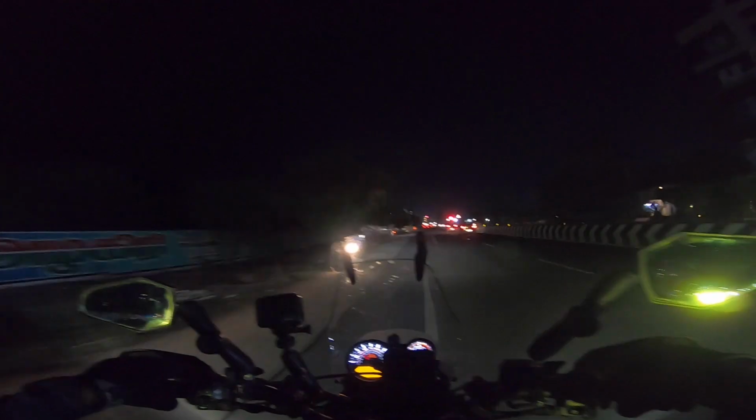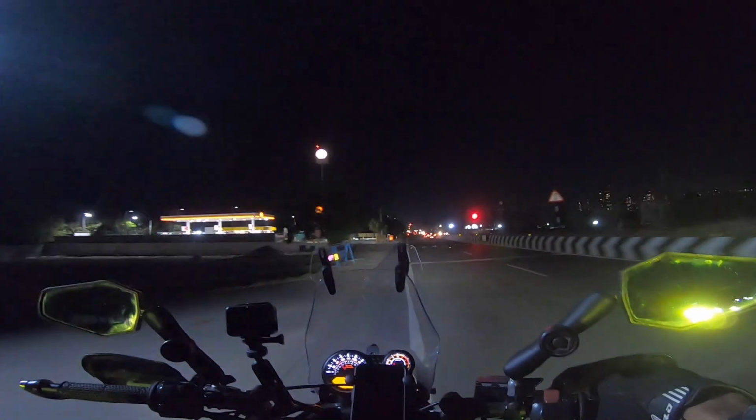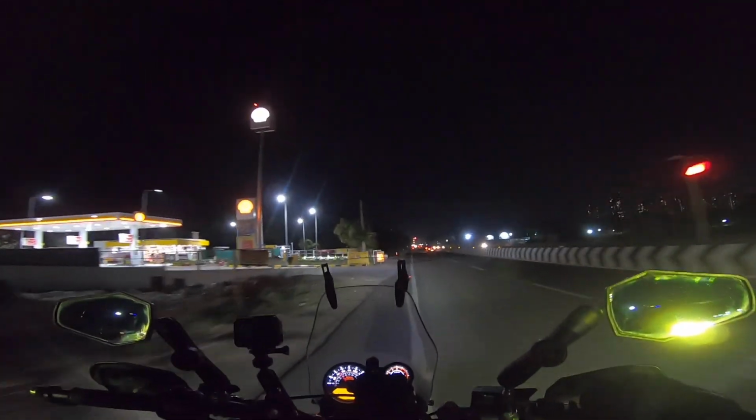That's Bharat with his fantastic auxiliary lamps that light up the road.